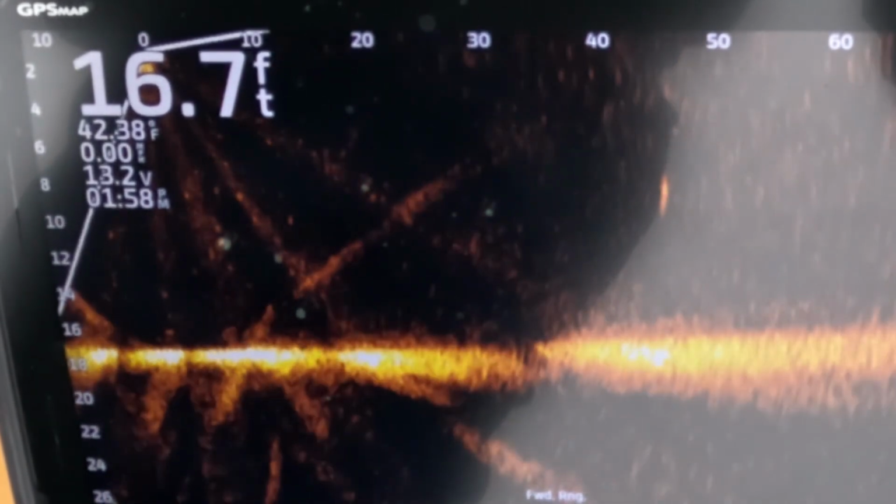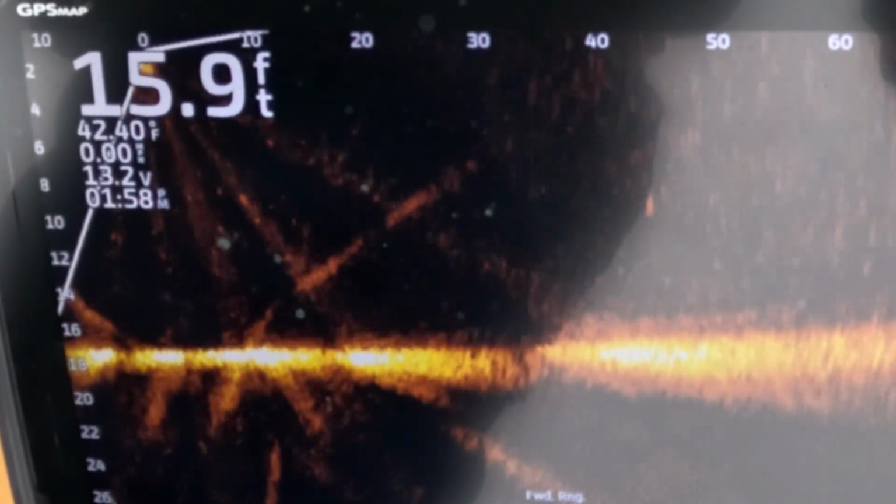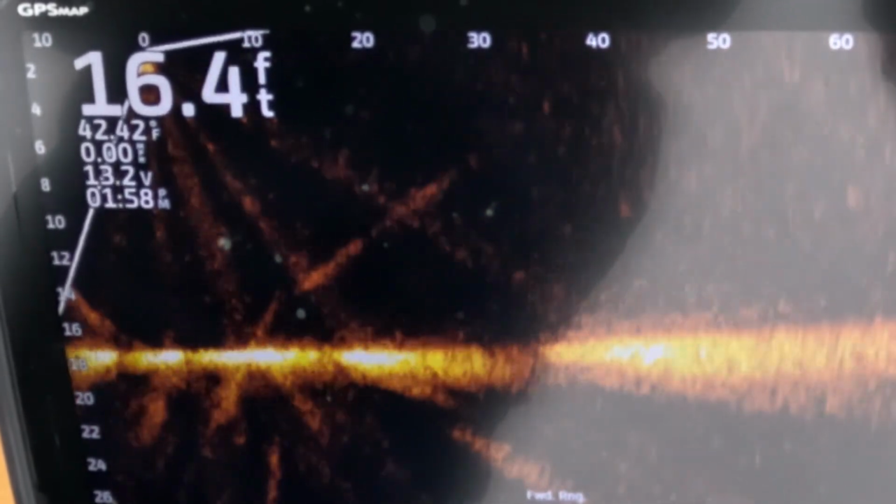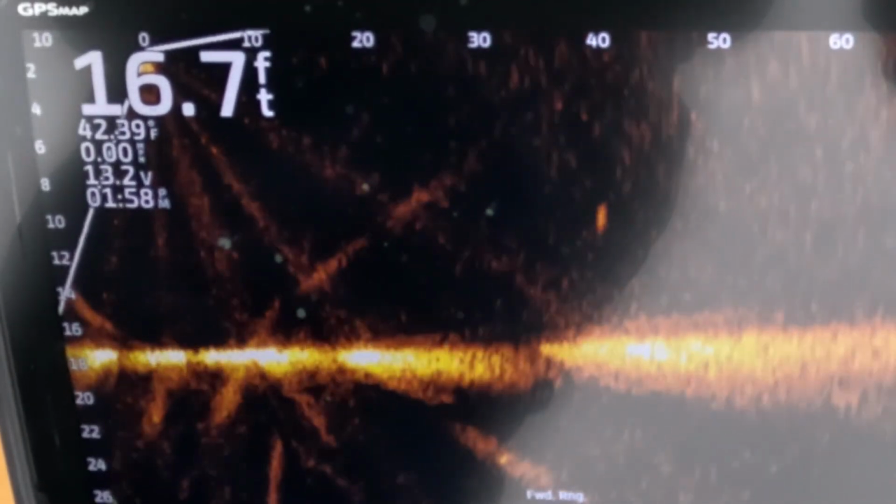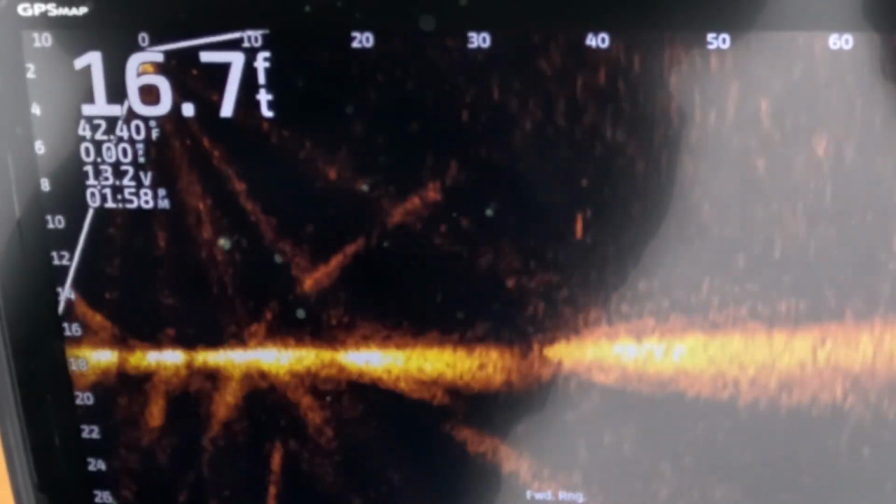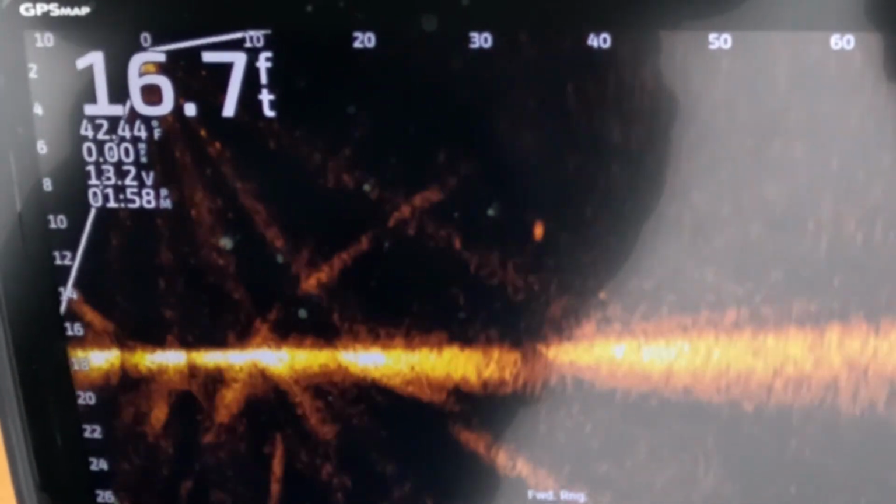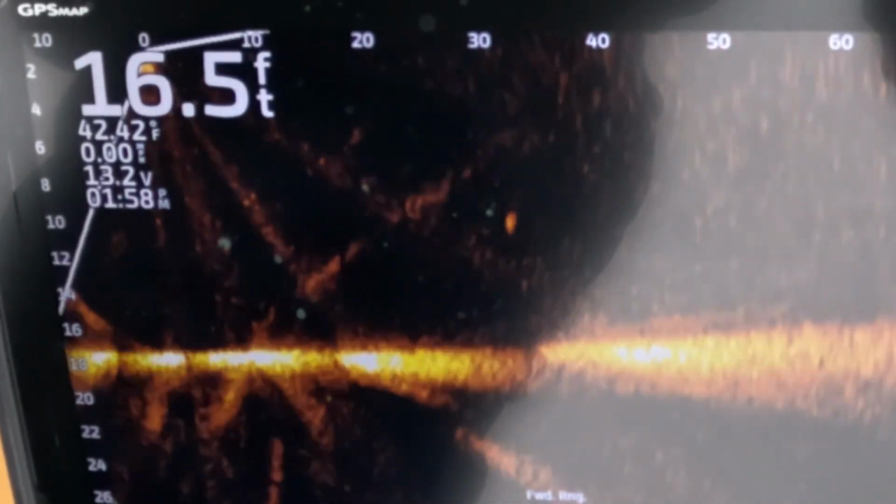There it is. So at 40 foot, we're down there about 9. It's kind of hanging in that 9-foot zone. Flirting with 10, but consistently staying around 9. Now as that fluorocarbon sinks, just want to get a little deeper, get a little closer to the boat. And it's kind of the maximum depth right there. So we're looking at about 10 foot.